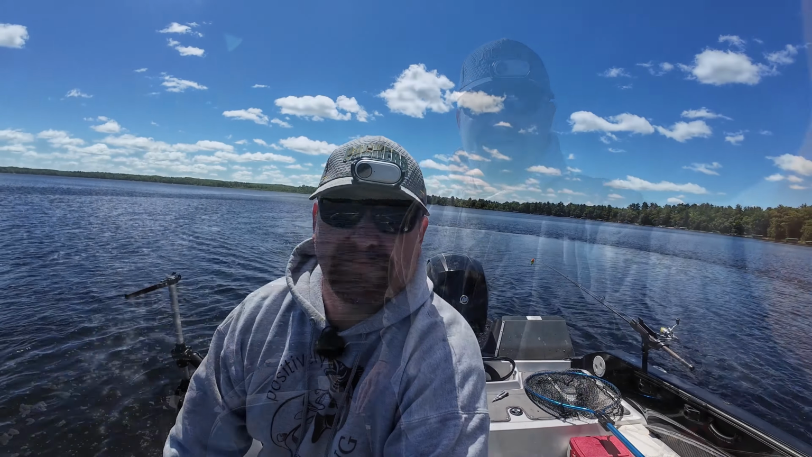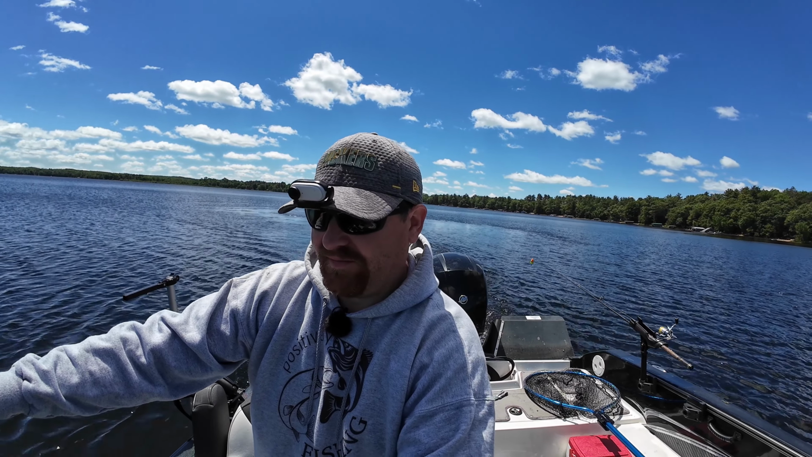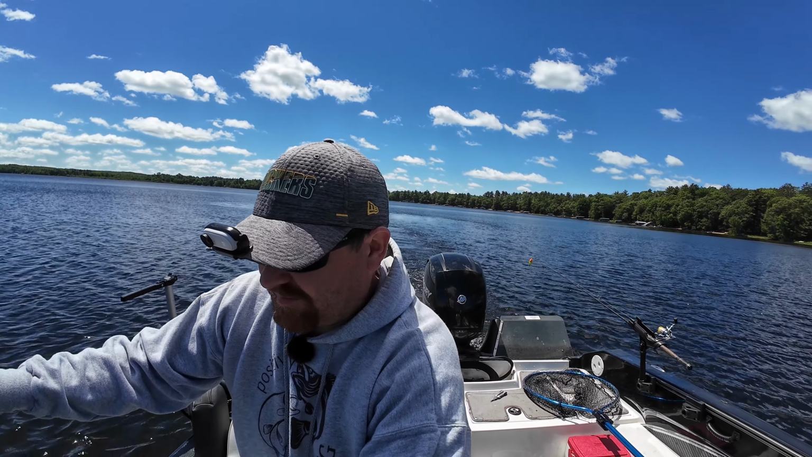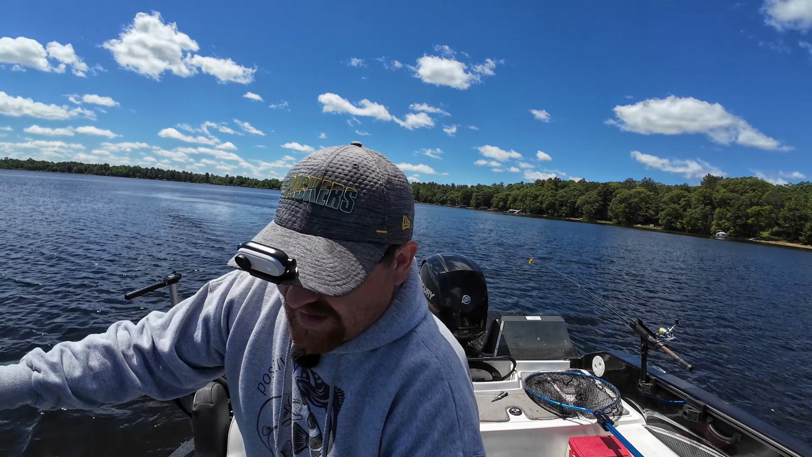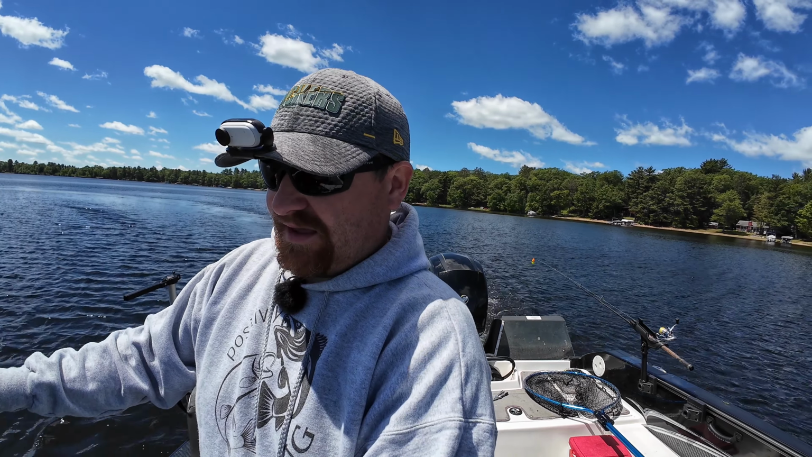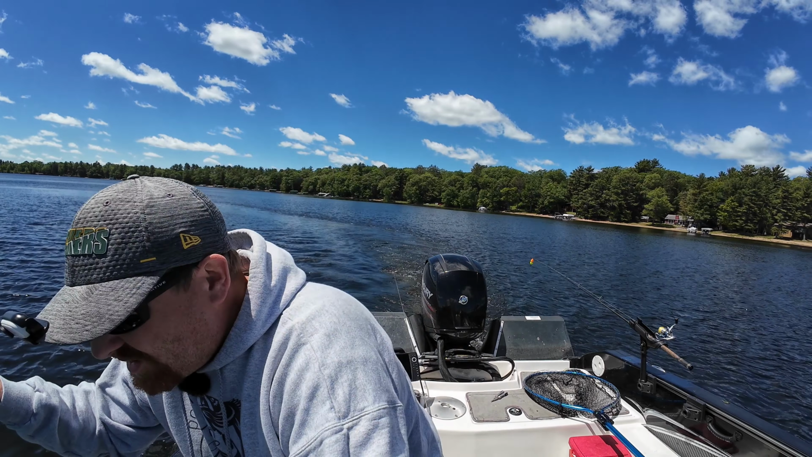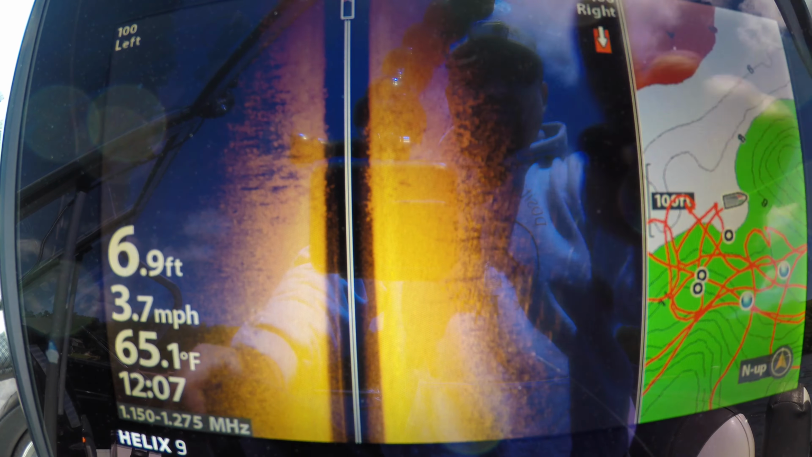Stay tuned. Okay, so we're gonna see if we can find a school of walleyes, spot lock on them, and catch one. So I'm just pulling up in an area that has been looking pretty good today. And what I'm looking for are patches of weeds. And today anyway, the walleyes seem to be right around the patches of weeds. Here's a patch of weeds right here. Here's some weeds over here.